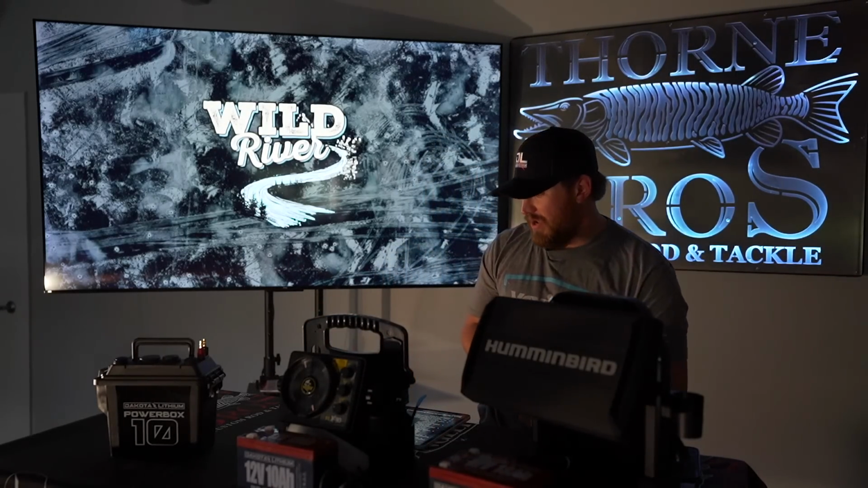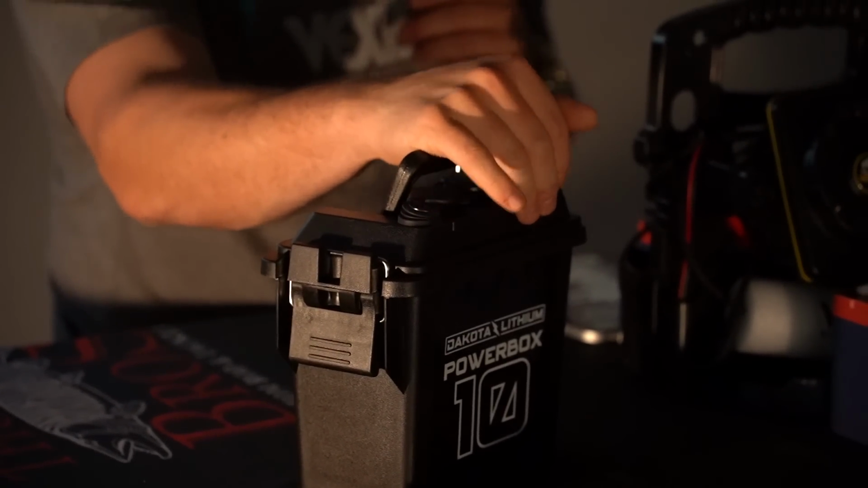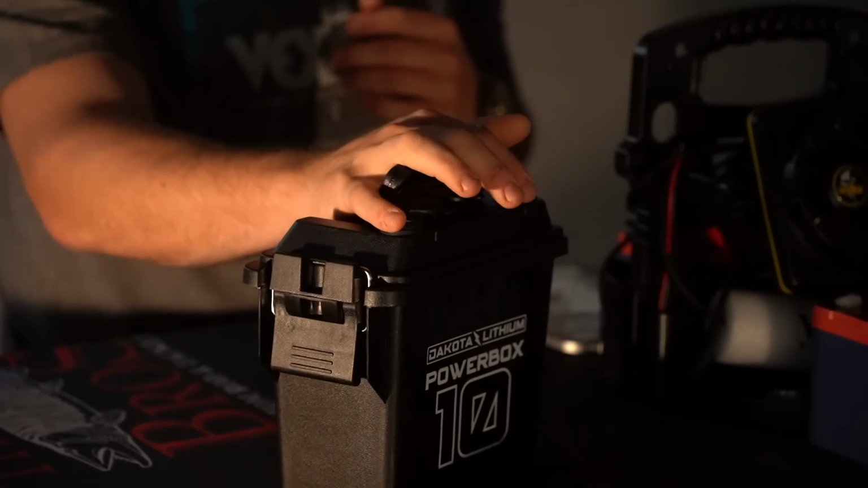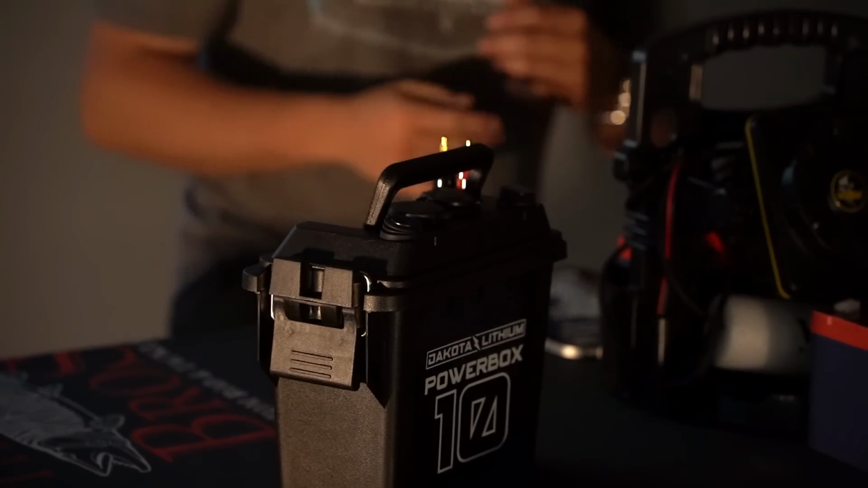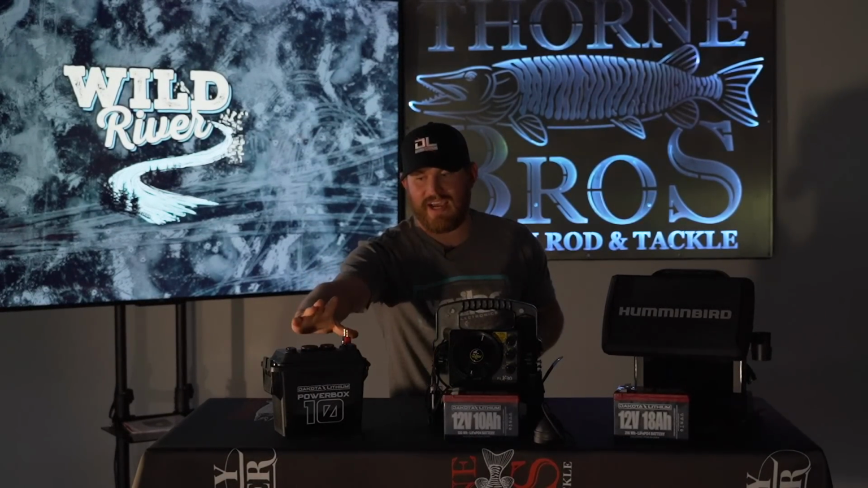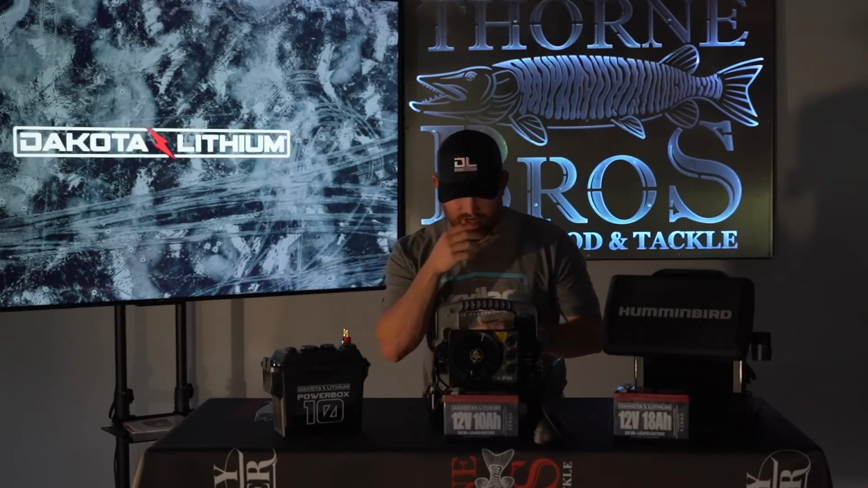One more thing that we have from Dakota Lithium this year is the power boxes. This is going to be a great tool for us for using inside the shacks, charging up any accessory power items. And not only that, but they've got great accessories on here, from multiple power ports, and it has lights on it as well. So when we are in the low light conditions, it's going to help us set up and find our way back. There's a lot of benefits to having good lithium power sources.